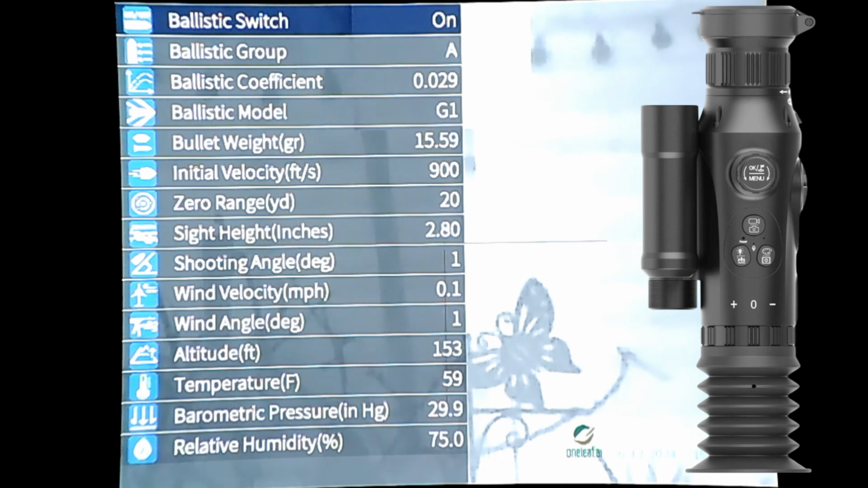Then your ballistic model. For the pellets it's G1. For your bullets, just check your box and it should tell you. Below that you've got bullet weight. It says 15.56 on this, but it's not. This must be set differently, because on mine it's 700 and something feet per second, where it says 900 on here. Then you've got your 0 on here, which is set to 20 yards.